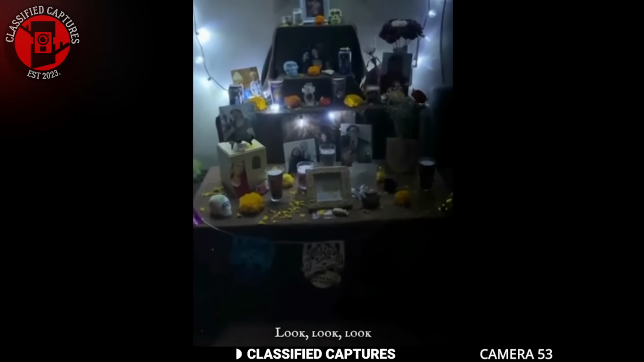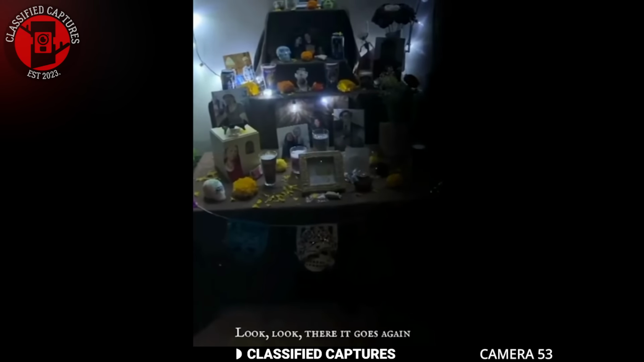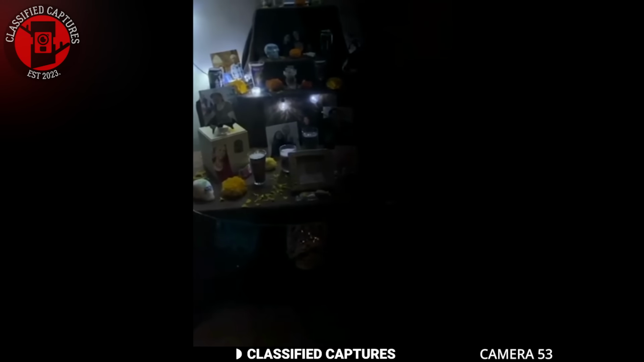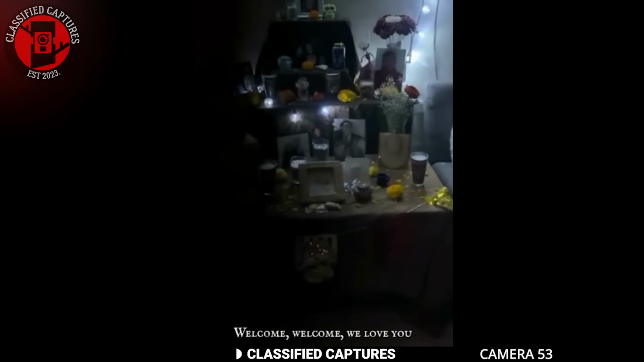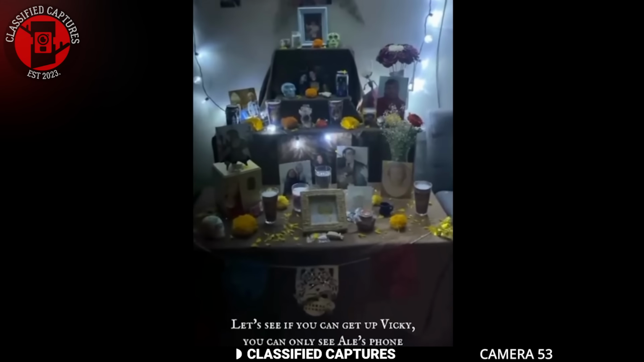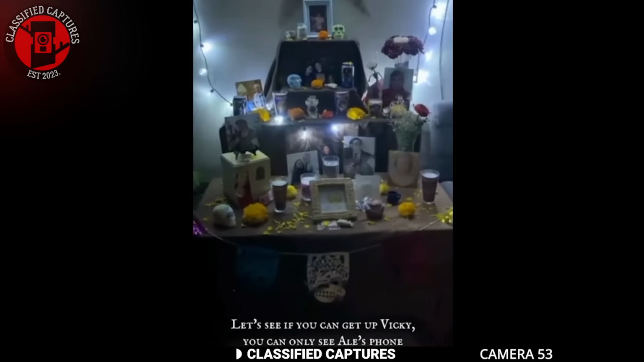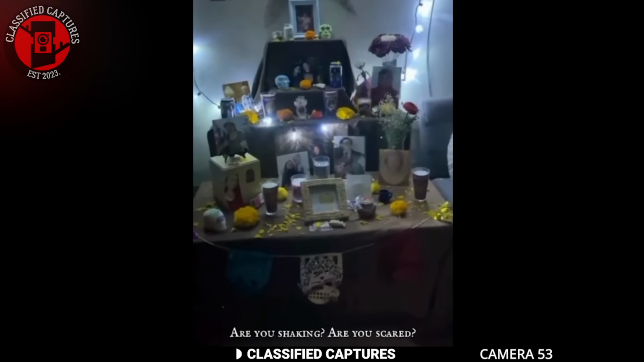A family visited the altar of a deceased relative during a funeral, and one of them was filming when something unusual occurred. A dark shadow moved across the camera lens right in front of the altar, moving from left to right. They all saw it happen. Then a moment later it happened again, the shadow passing from right to left once more. The family believes this shadow might be the spirit of their loved one, making a final visit to say goodbye before leaving the earthly realm for good. What do you think? Have you ever experienced anything similar?